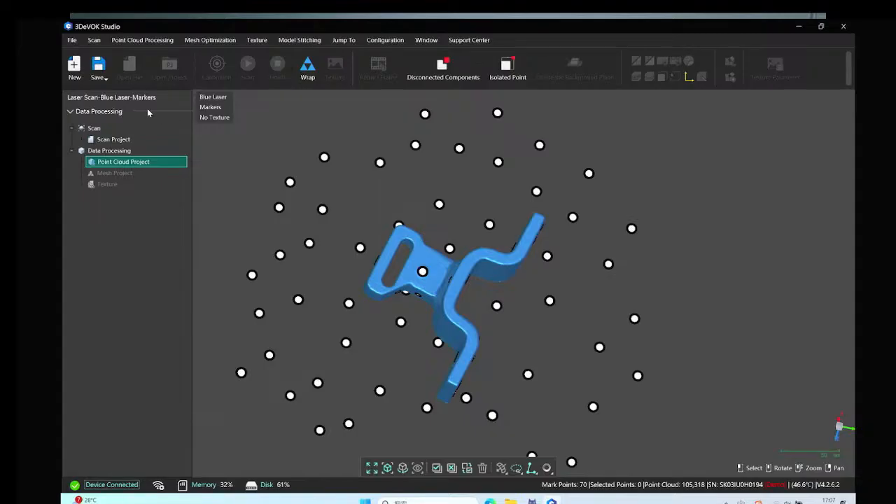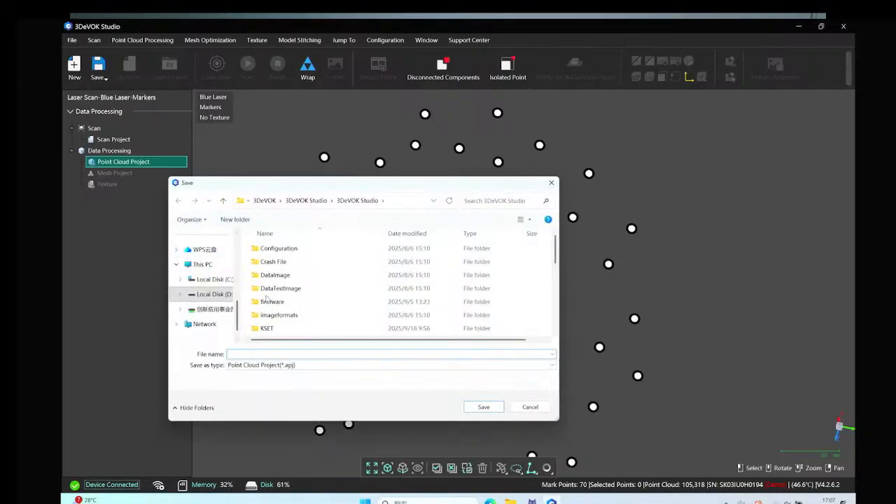At this step, we can save the point cloud project so that we can do the merging of both parts. Since we are only scanning the top part, we need the bottom part data, and then we can combine the data with the common markers on the part. Yeah, we saved the point cloud project.